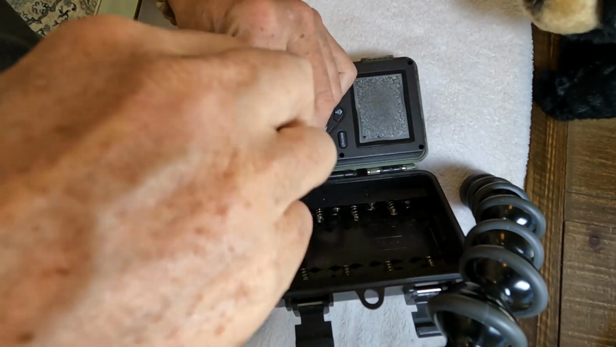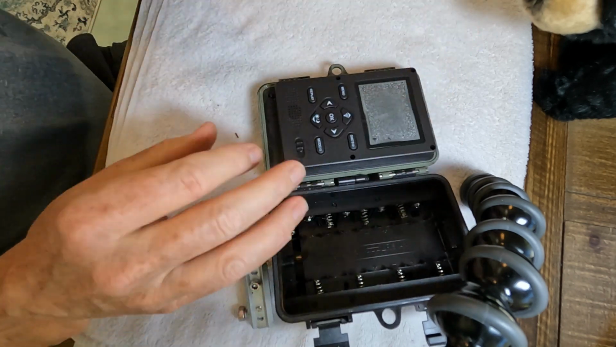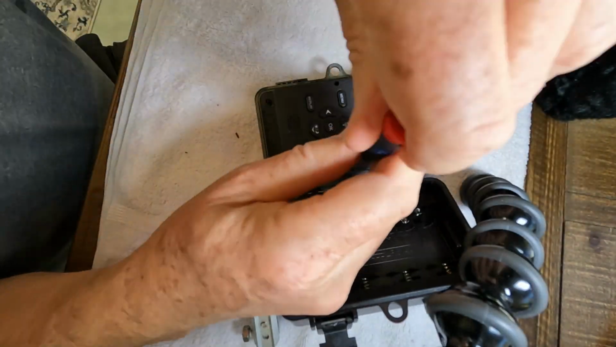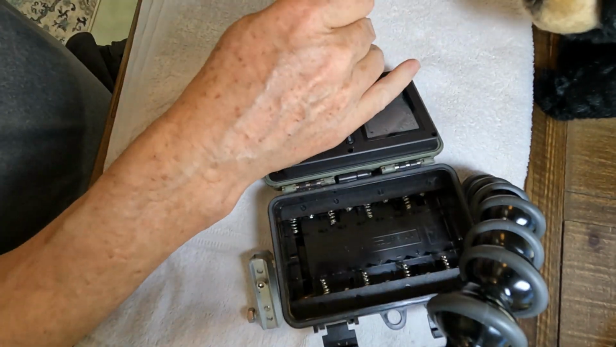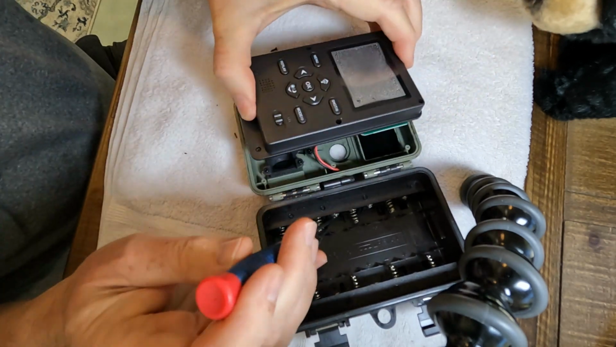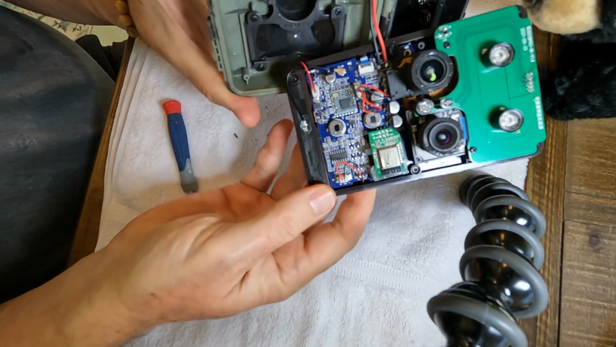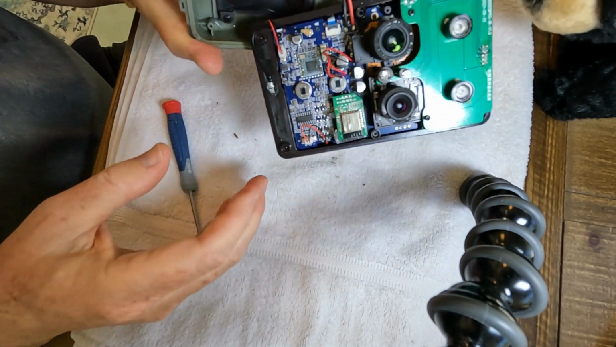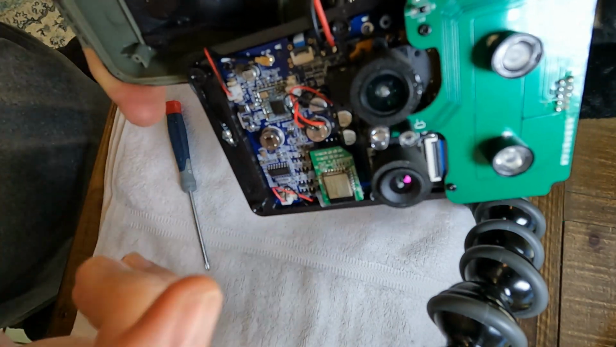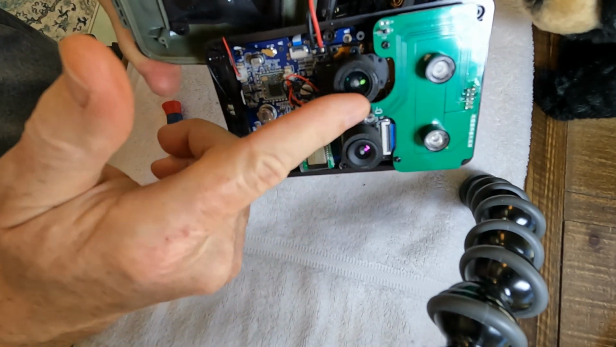Now that I've seen the data on the SD card and I realize that the camera was in fact totally underwater, I'm going to go ahead and pop off the face of this, and that'll facilitate drying it out. I'm going to open up and see inside if we have any obvious corrosion. Most of the water has drained out of the bottom. And you can literally see that the camera lenses themselves are just totally wet.